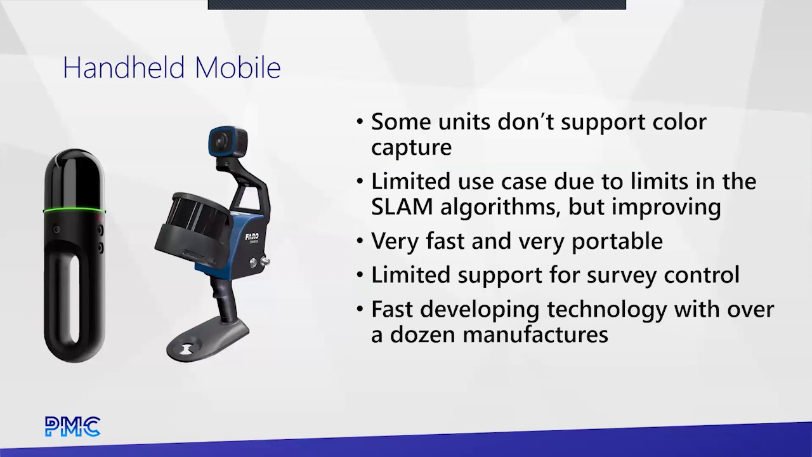Like I said, these are a bit of the Wild West of units on the market today. At a conference I just went to, I bet you there were a dozen new companies that I had not even heard of that had units that looked almost identical to the Faro Orbis. How they implement color capture is a little different from unit to unit. Some just don't even have it. Down here, you can see this little marker. This is for picking up those anchors we talked about to tighten up the data. How different companies implement that or don't implement that varies.